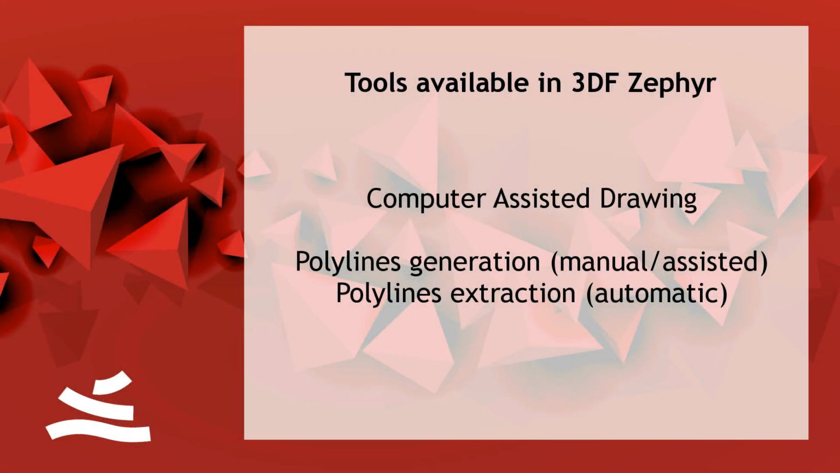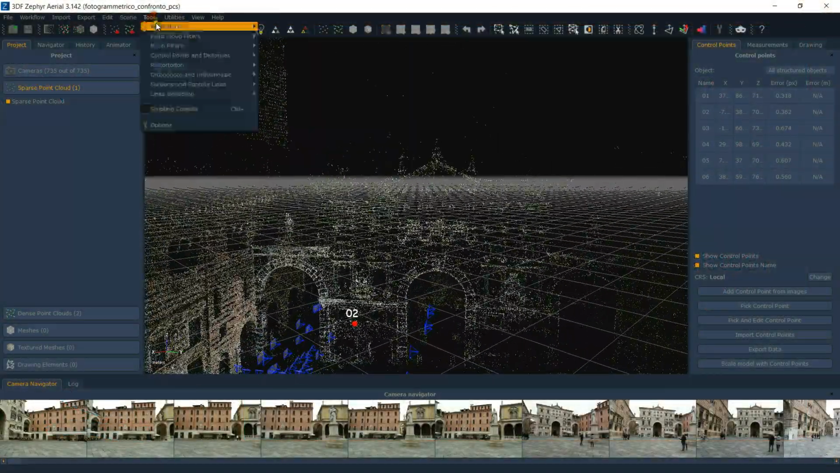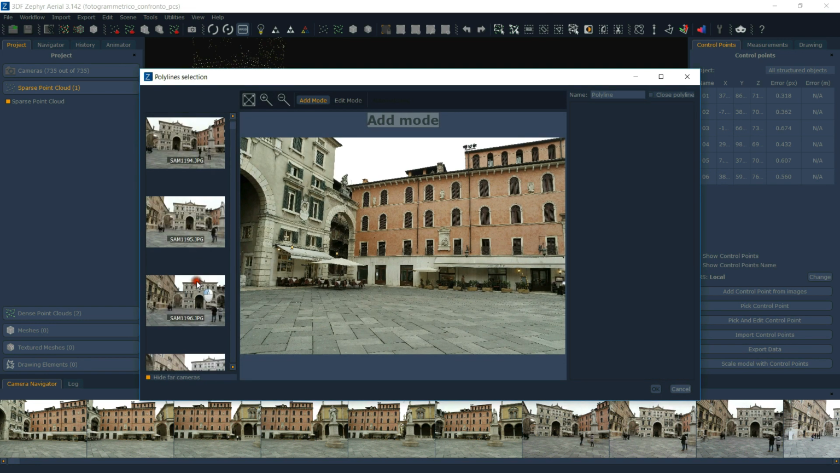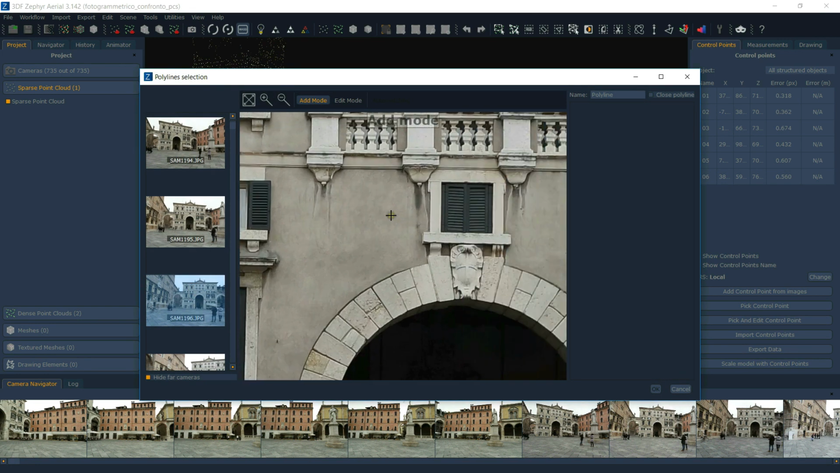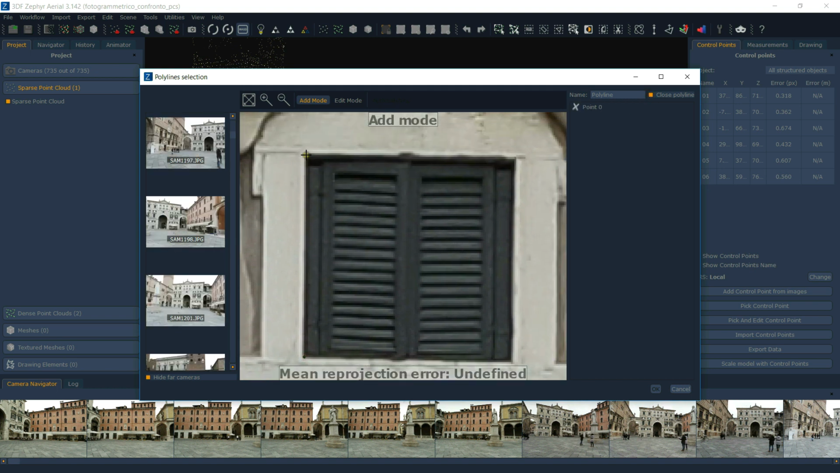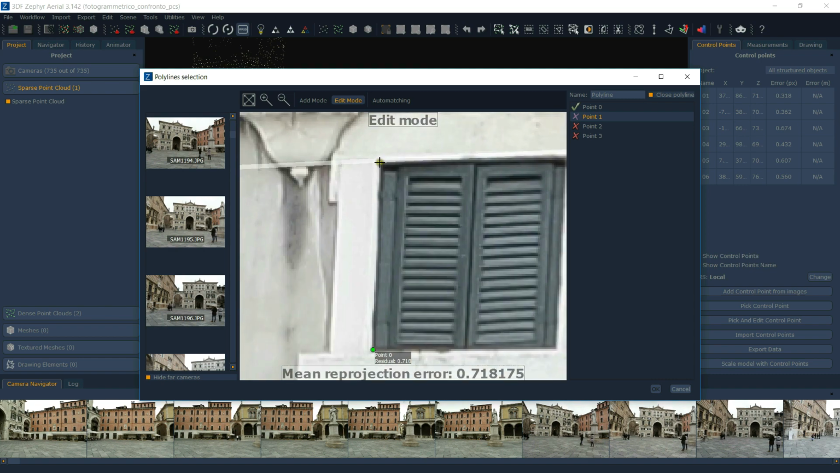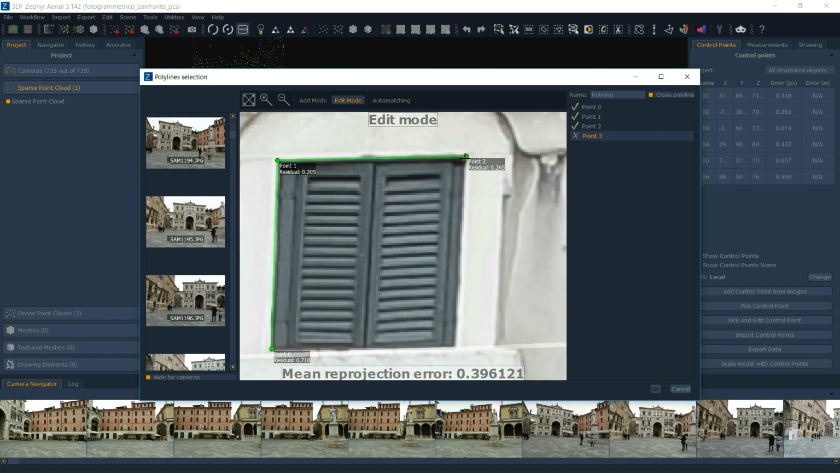We also offer computer-assisted drawing. So we have a manual polyline drawing. So basically, you select a certain picture where you want to draw your polylines. It can be open or closed. You do it this way. So just pick the point and select the same point for the second photo. And by doing so, you'll have the polyline that can be exported into Excel.